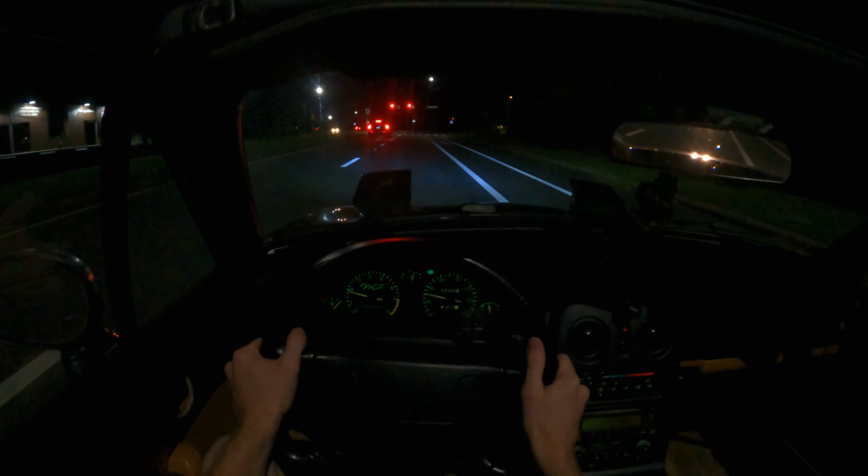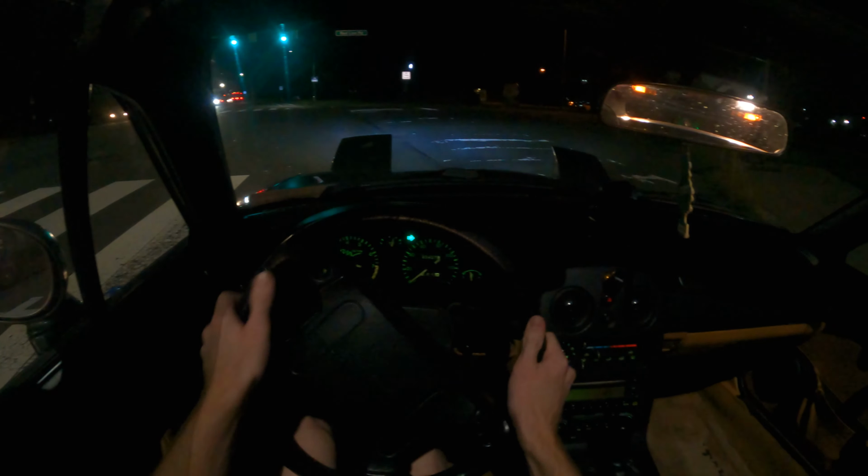Actually going to get off of this road here. Of course, right as I was coming through, there's a cop car pulling up, but he just went the other way. Got a little stop sign here.